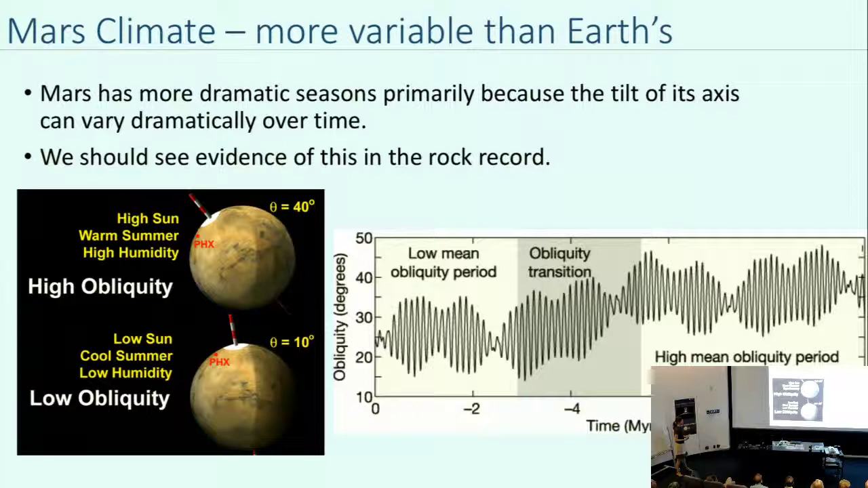So we would expect to see that in the rock record. And so this is one of the things that we'll look for. And also one of the things that could have caused Mars to be habitable sometimes and not habitable other times is this swinging around of the tilt of the orbit. It really changes the seasons on Mars a lot. And it makes some places more habitable or a better climate to have life than at other times it's just colder.